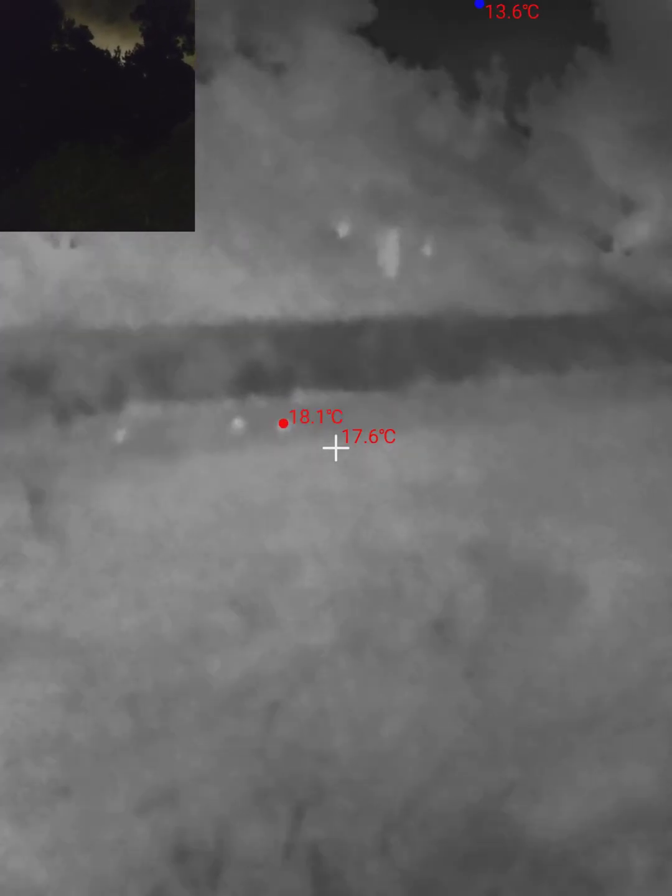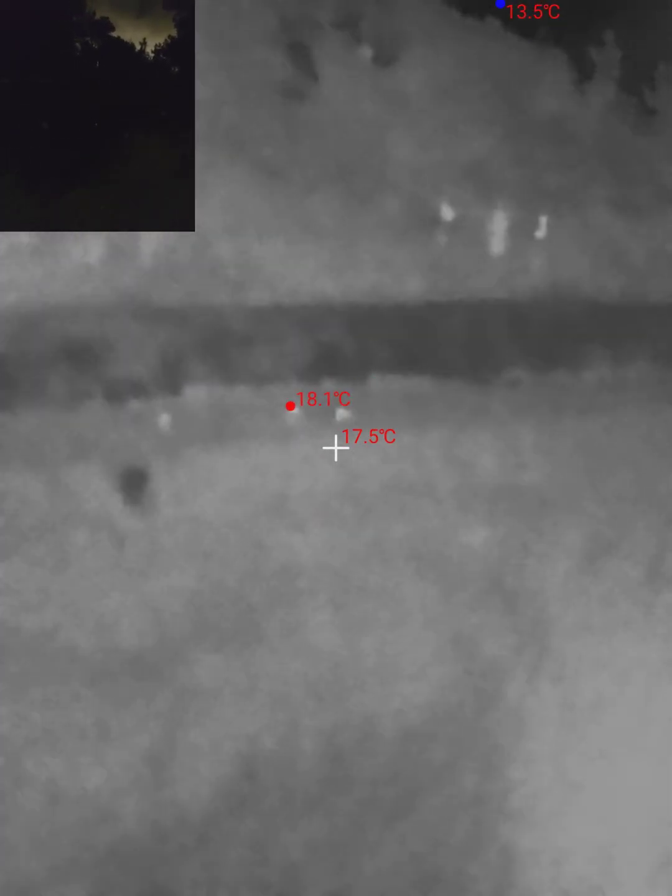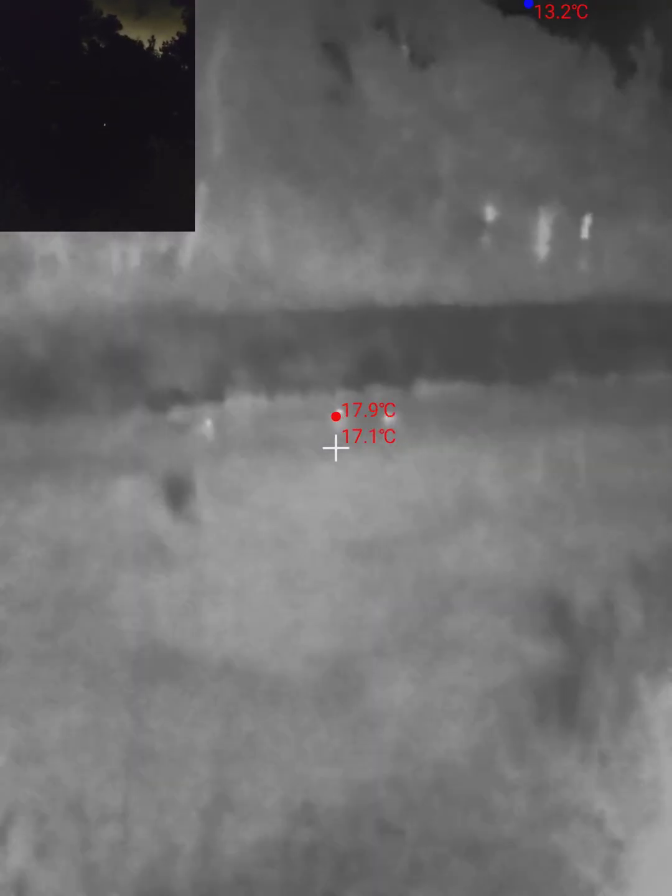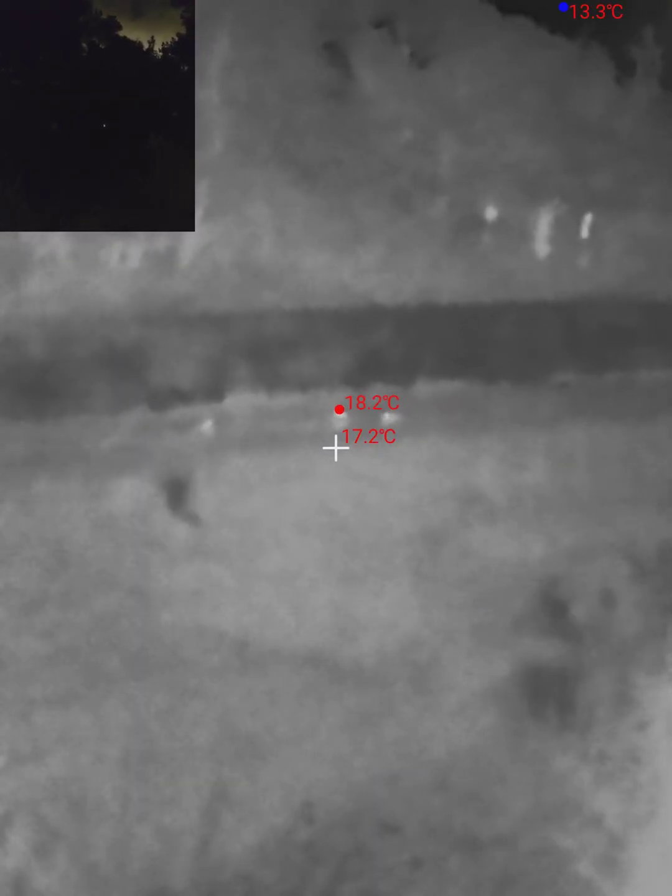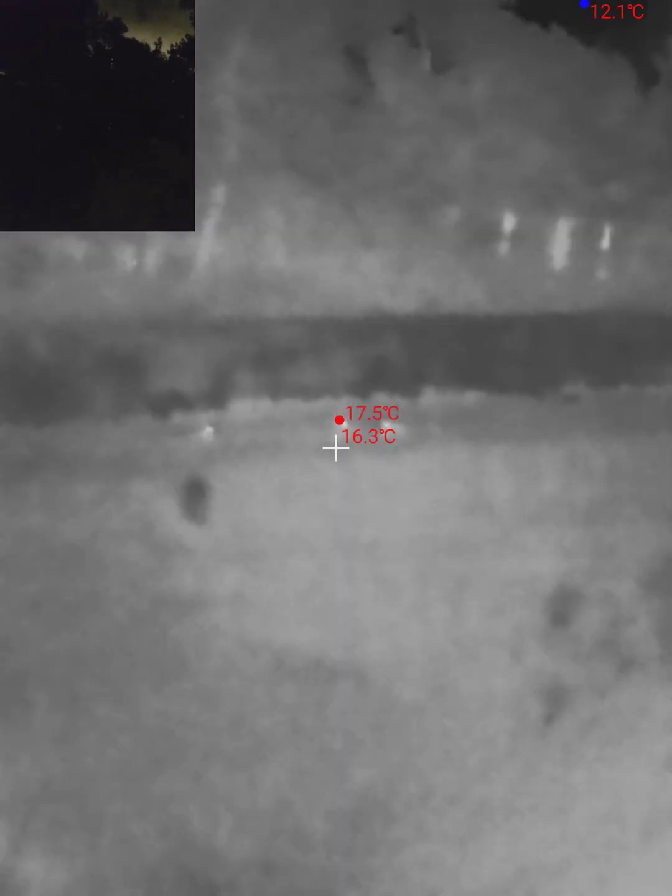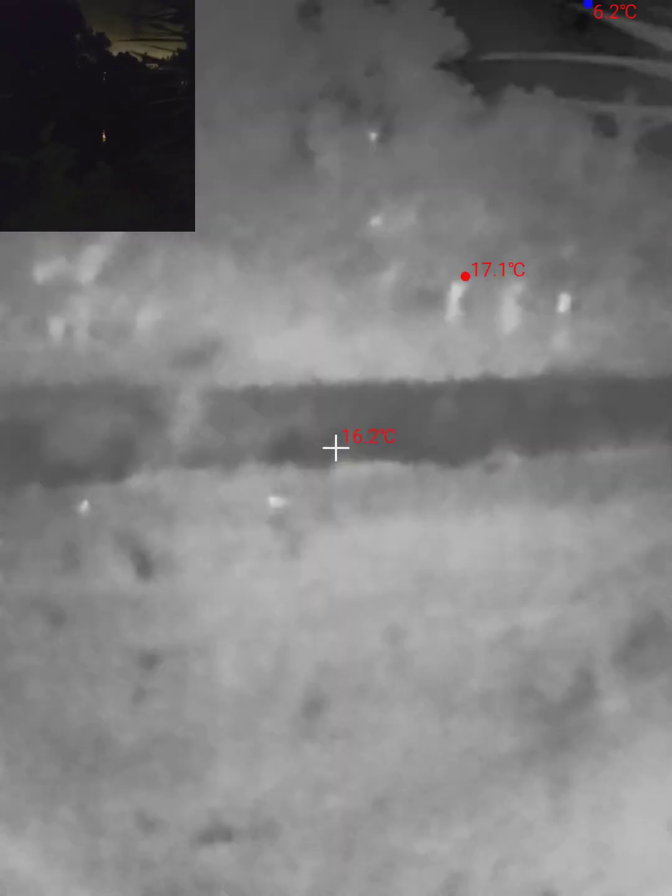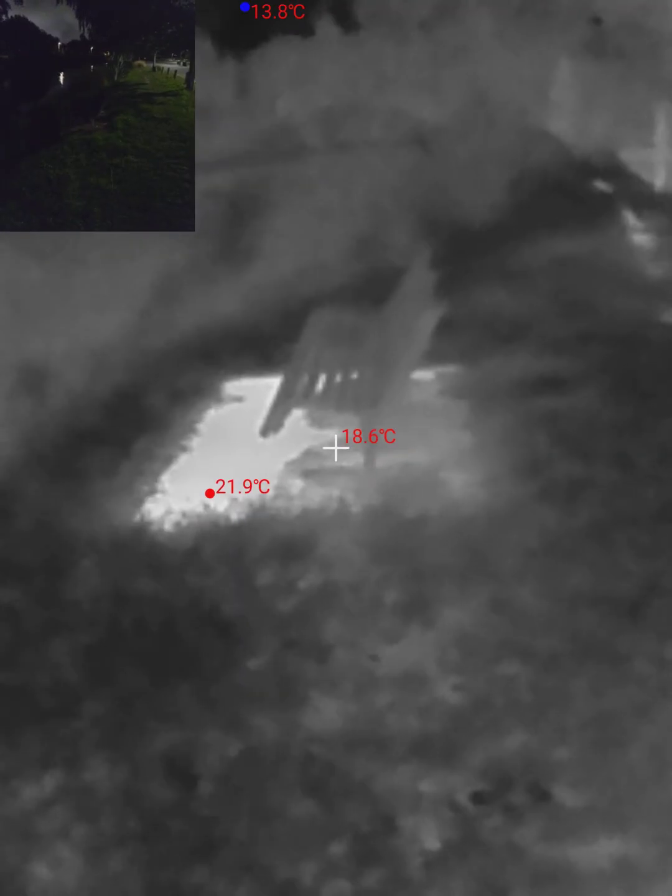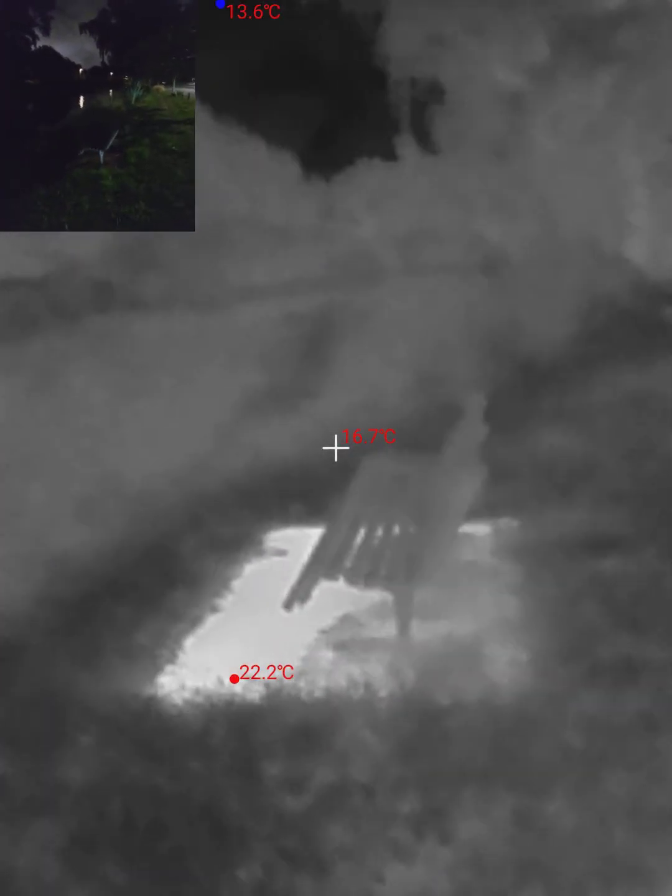I was really interested to see if we'd be able to see this or not. Have a look, there are some bright spots, roughly in the centre there. Those, I believe, are ducks. Yeah, we'll just come across here. They might even be sleeping, I'm not sure. Yeah, interesting. Does that not look cool?